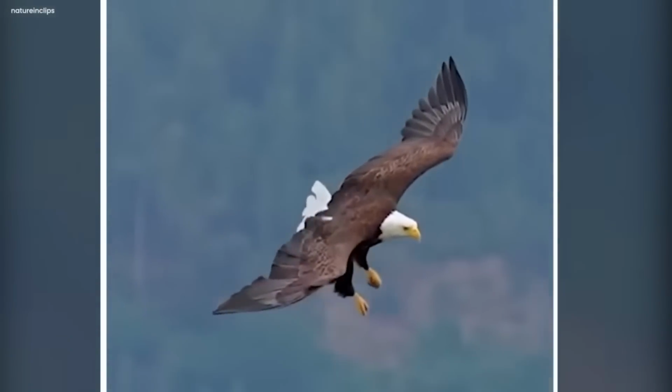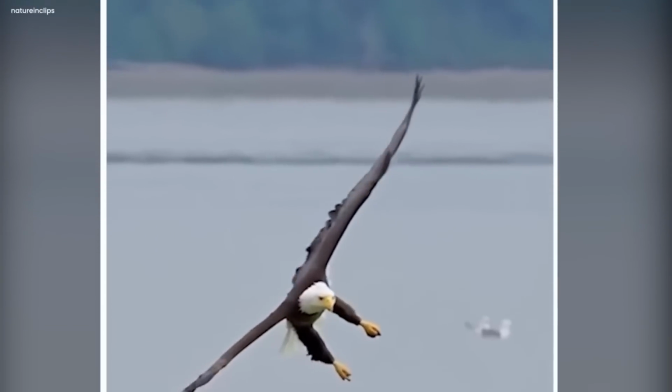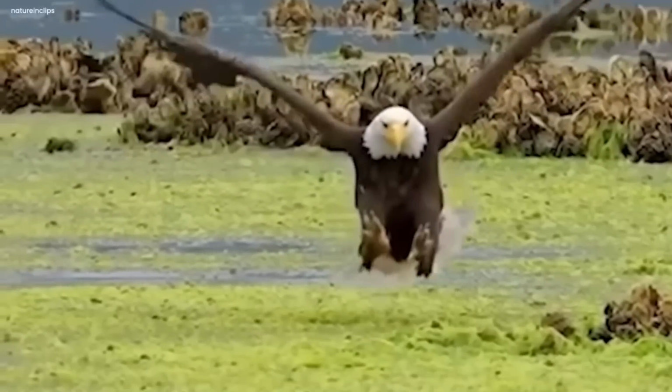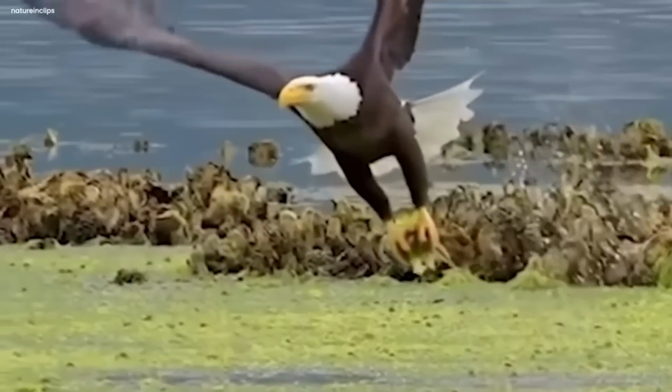It glided through the sky effortlessly with its wide wings. As it got closer to the river, you could feel the excitement. It dived quickly, grabbed a shiny fish with its sharp claws, and showed us the circle of life. How animals need to catch prey to survive. This video reminded us that in nature, life and death are connected.